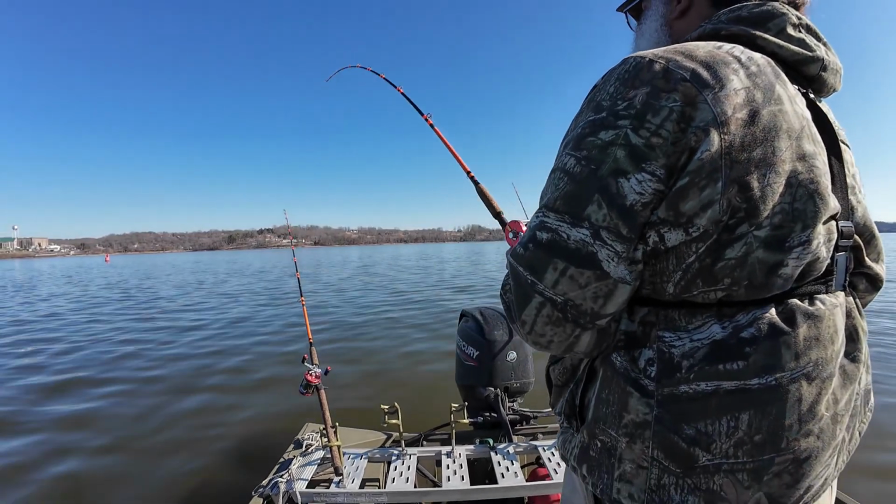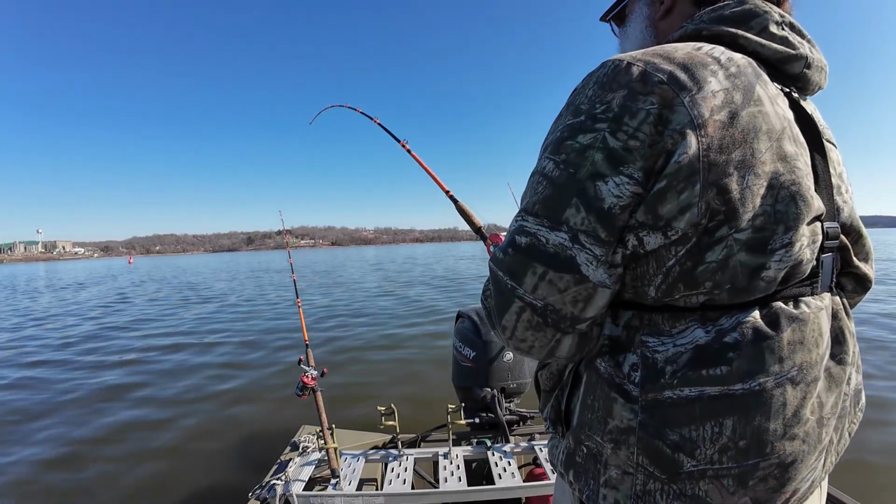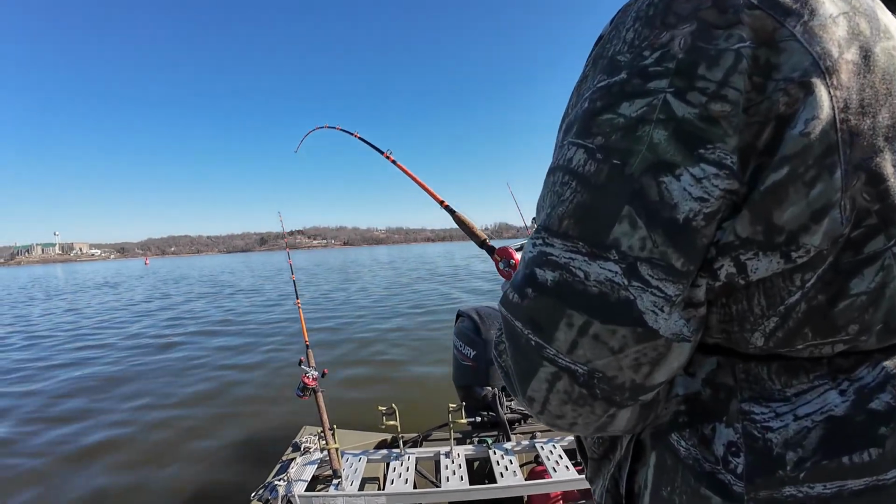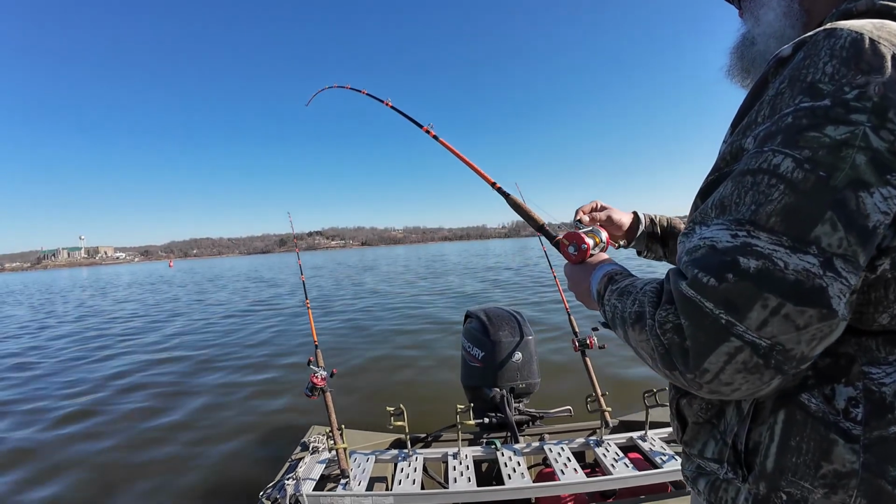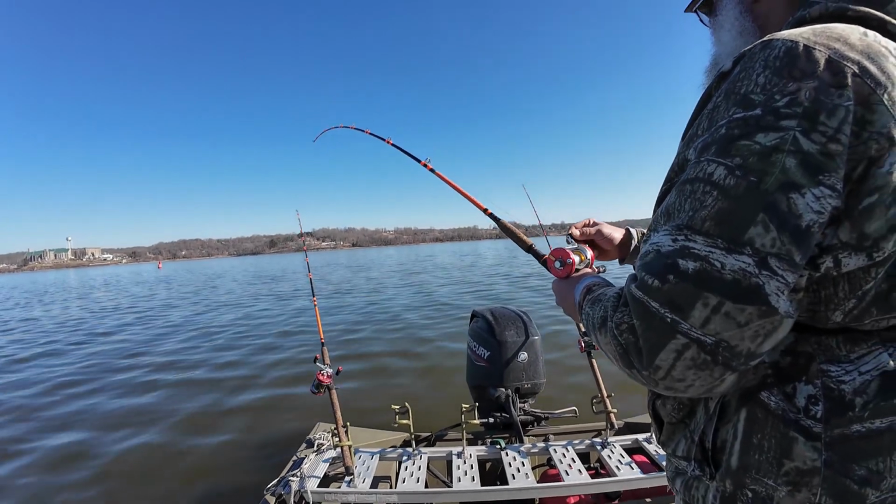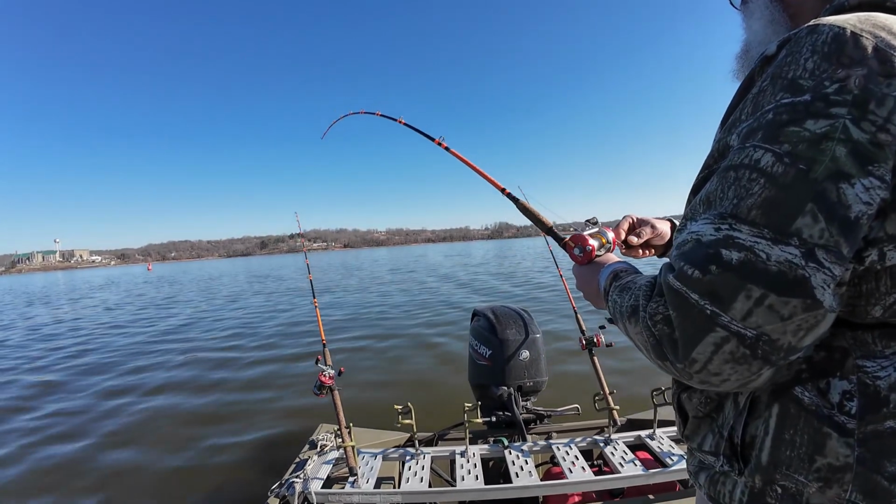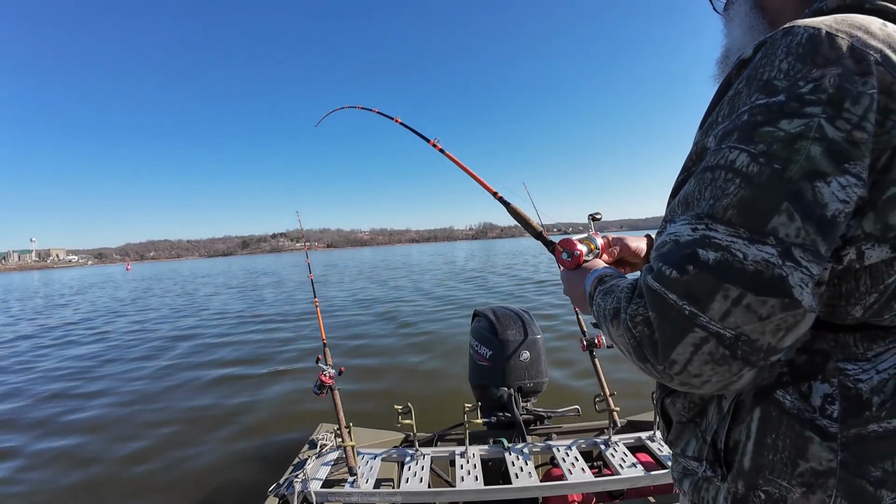Now guys, this is a little bit bigger of a fish. Now look at my right hand pole going crazy. That fish finally got hooked.